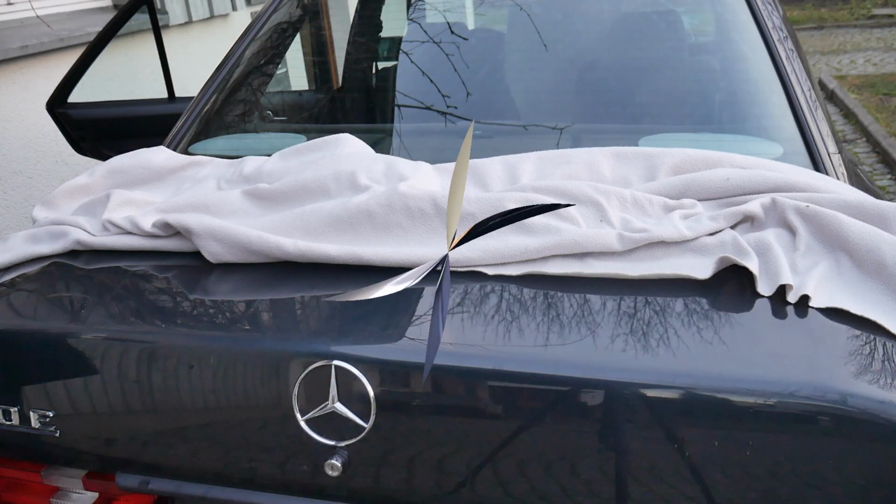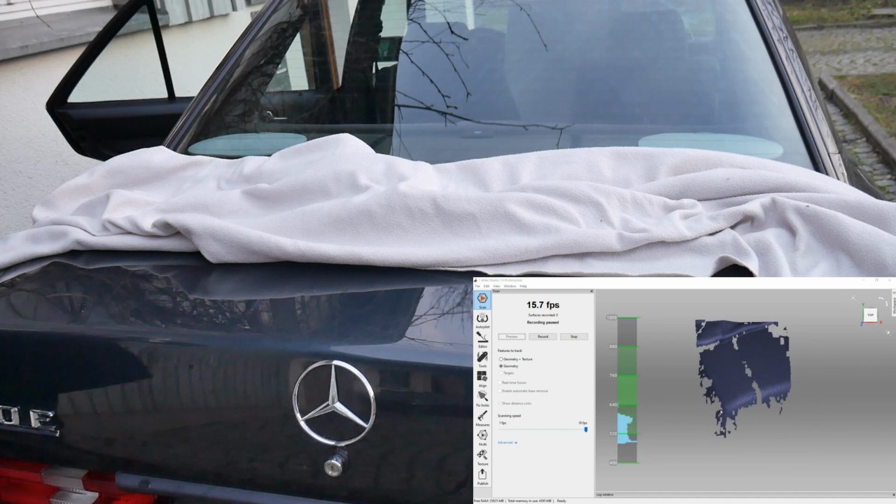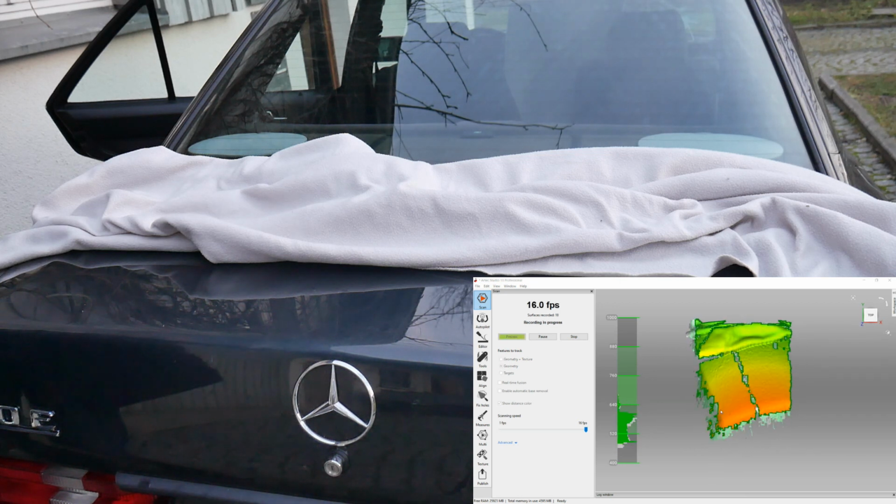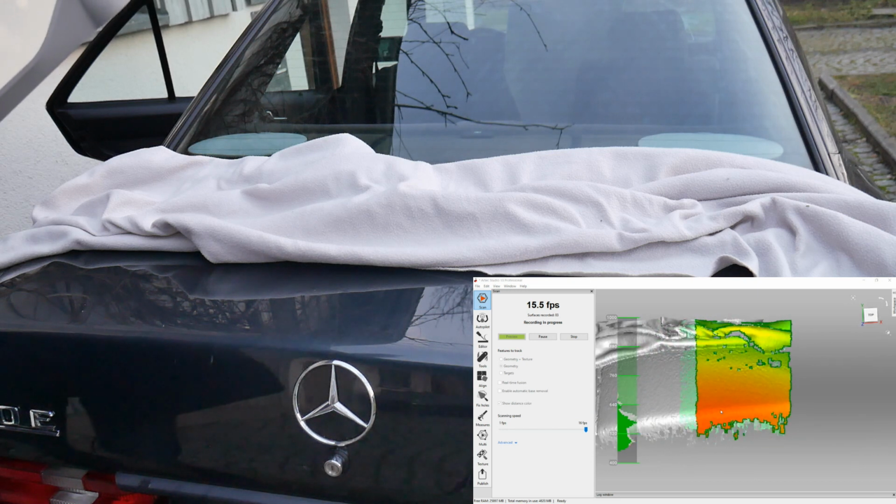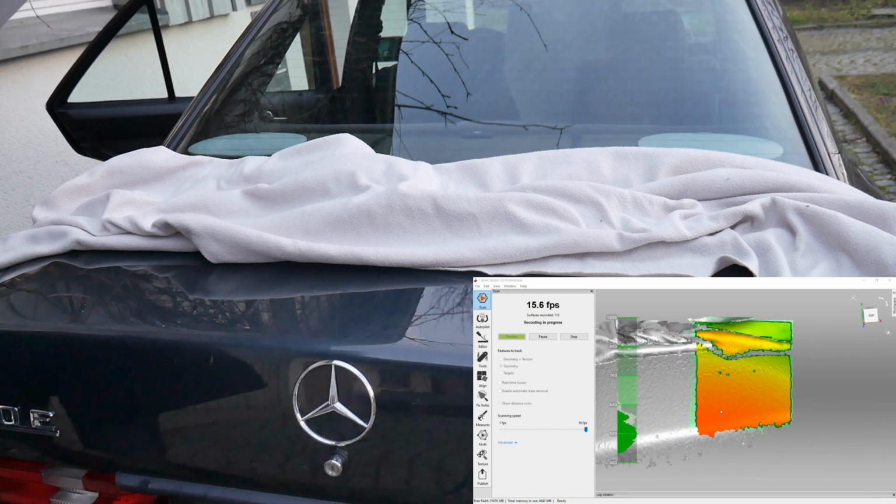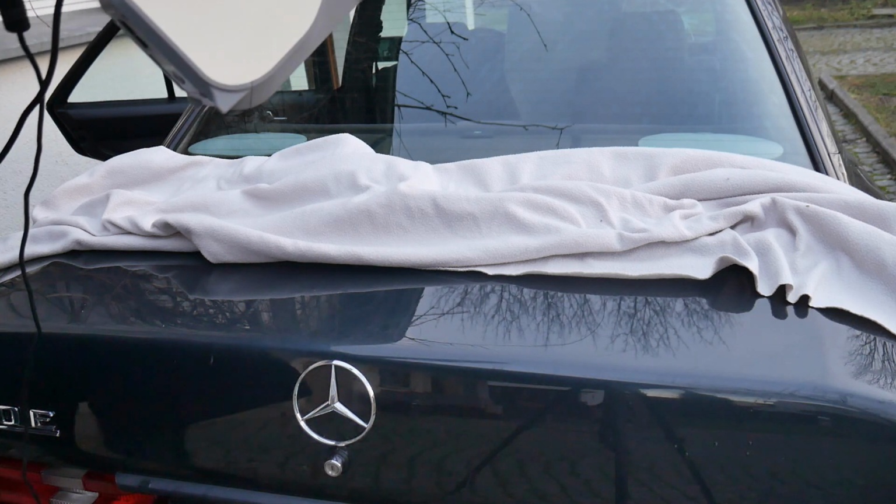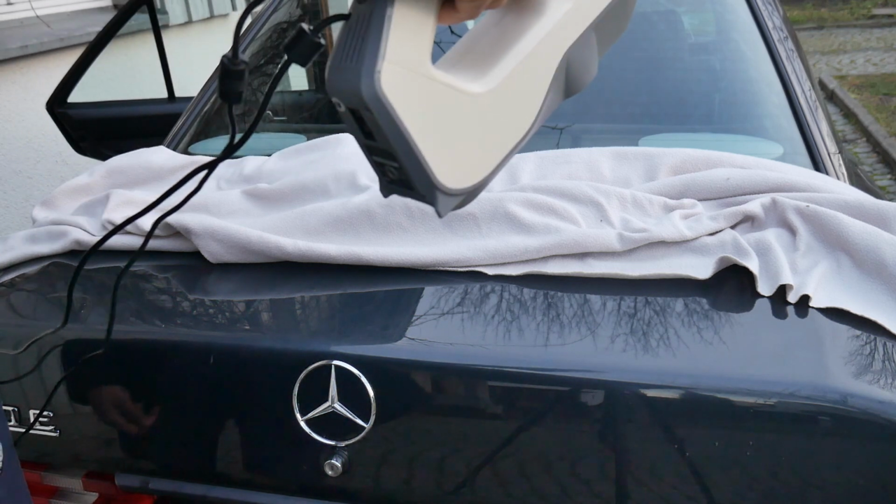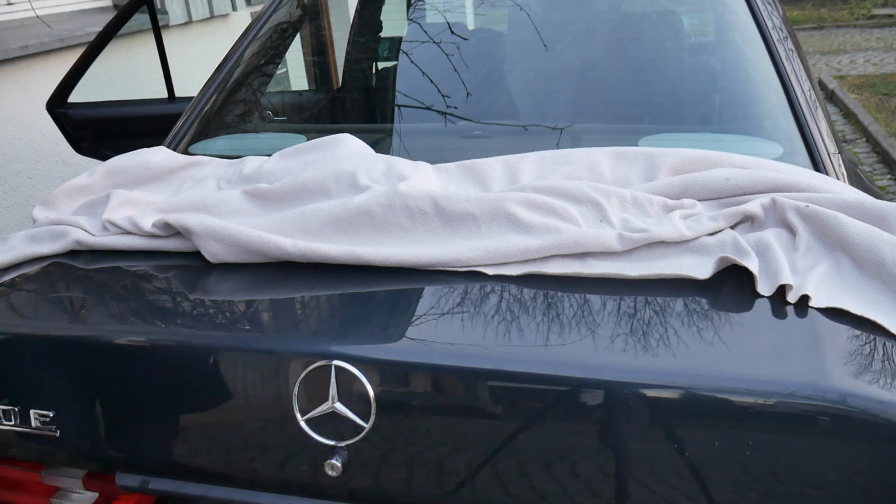The same thing can of course be applied scanning carrosserie parts. In this case I'm scanning the trunk, and even without an application of any kind of scan sprays, I will be able to scan the trunk.